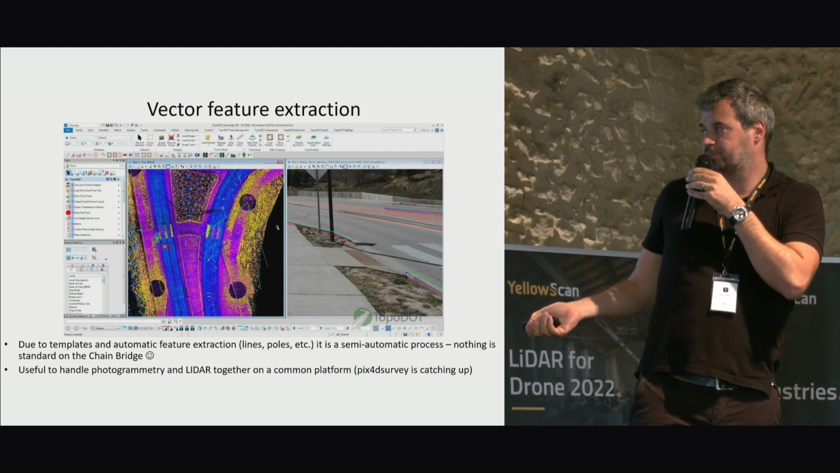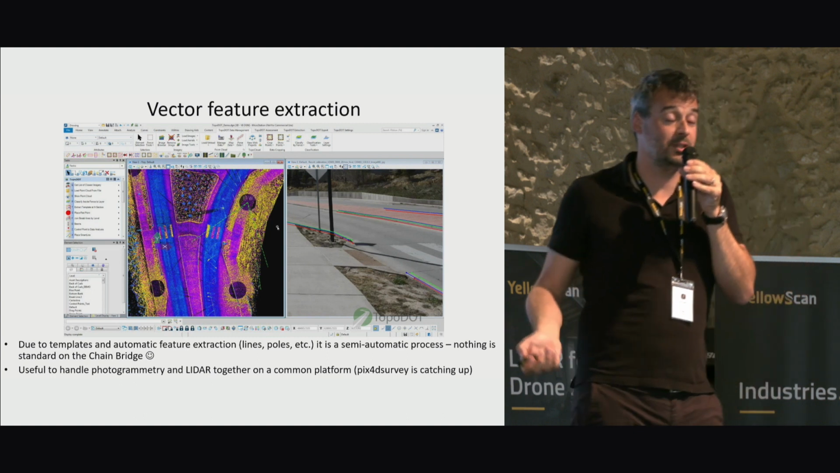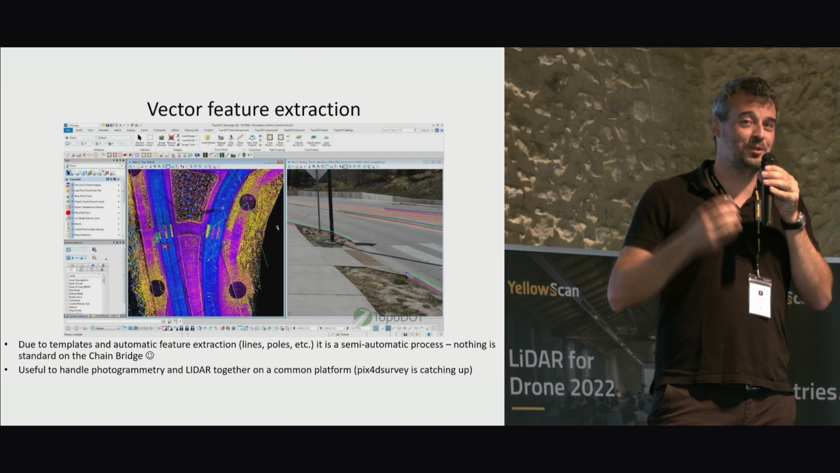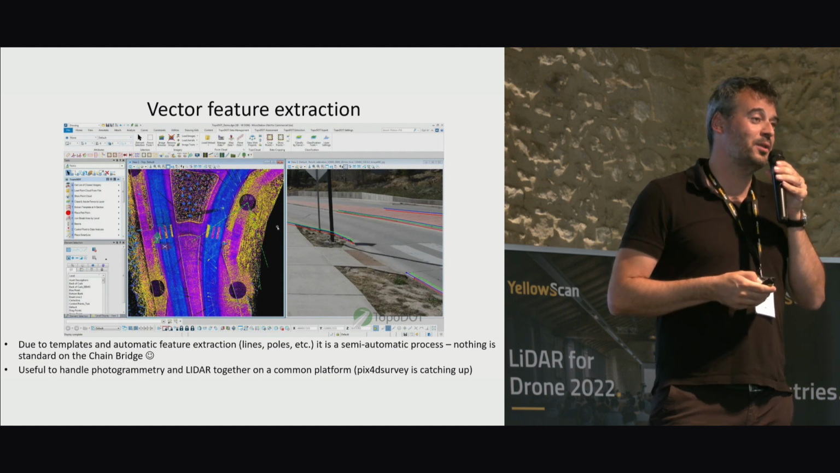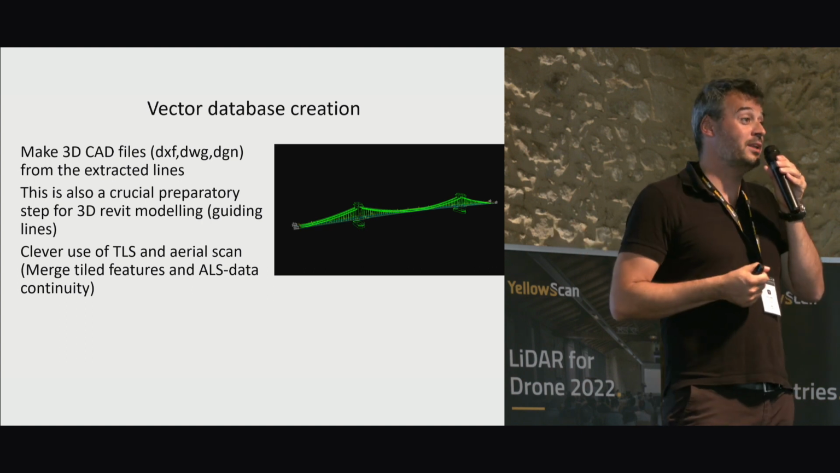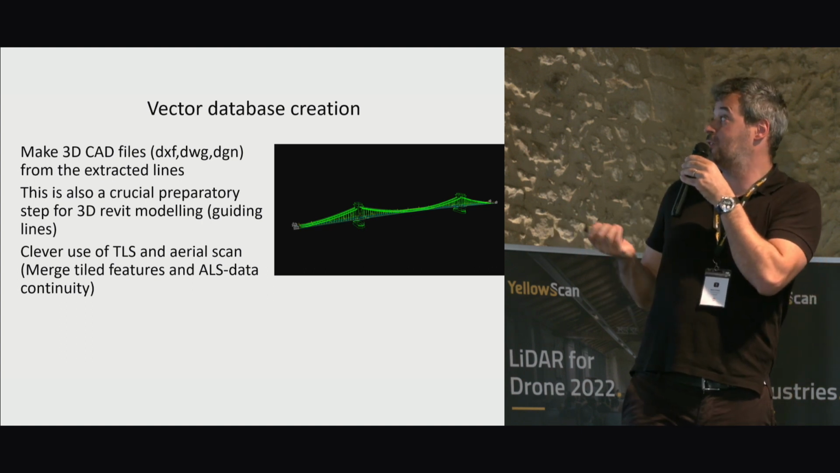And there are templates in it. But of course, in a bridge like this, templates have to be developed for the project. So usually generic templates do not work. So then, based on Topodot, we did the vector database creation.